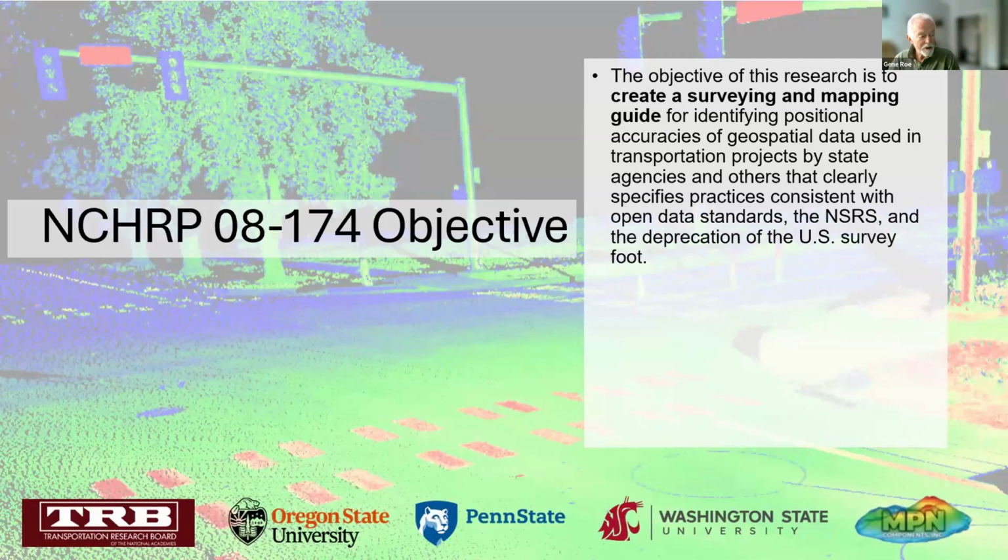The first objective of the guide is to create a standards-based surveying and mapping guide for the DOTs that emphasizes, here's the key, positional accuracy, the National Spatial Reference System, and what's called the deprecation of the US survey foot. The US survey foot is gone. There is no more US survey foot.